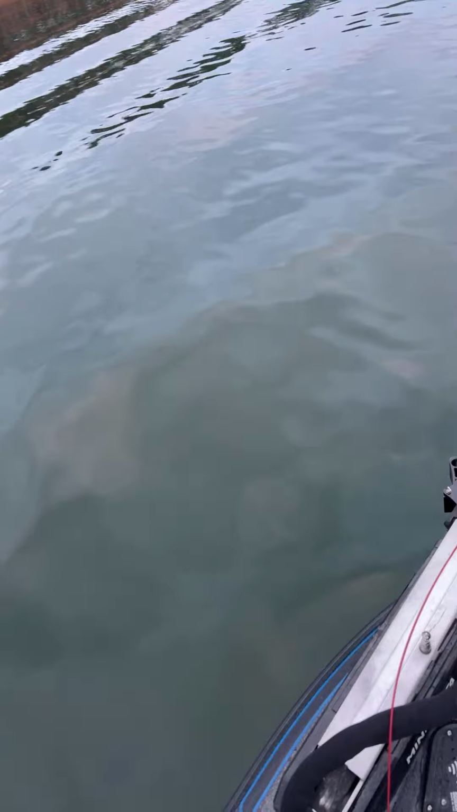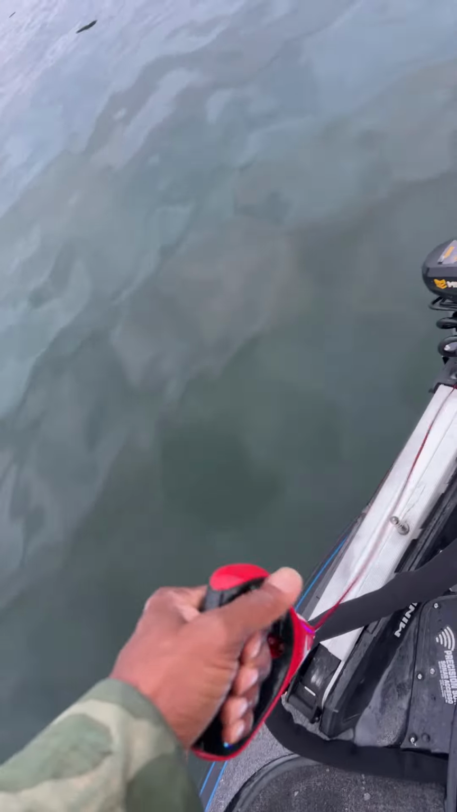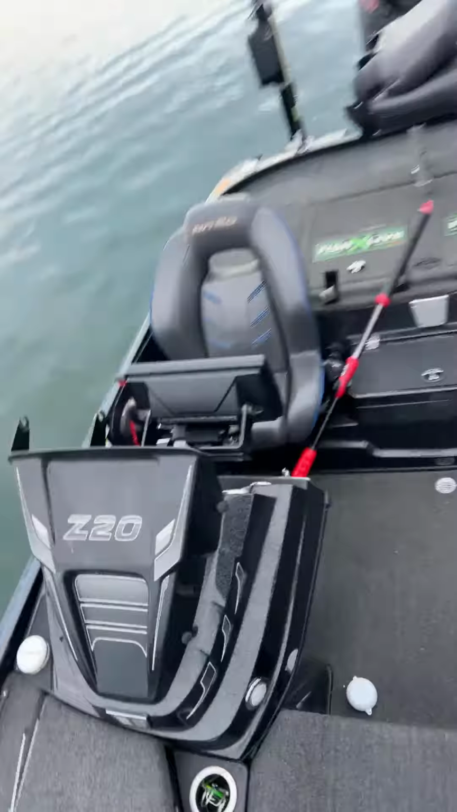Why are these birds out here? Wow, Pure Alaska said they only have 3.5 hours of daylight. All right, let's keep on moving. Oh, there goes some bait fish right there. But I want to go ahead and head to the area where I was planning on going just to see, because time is ticking.